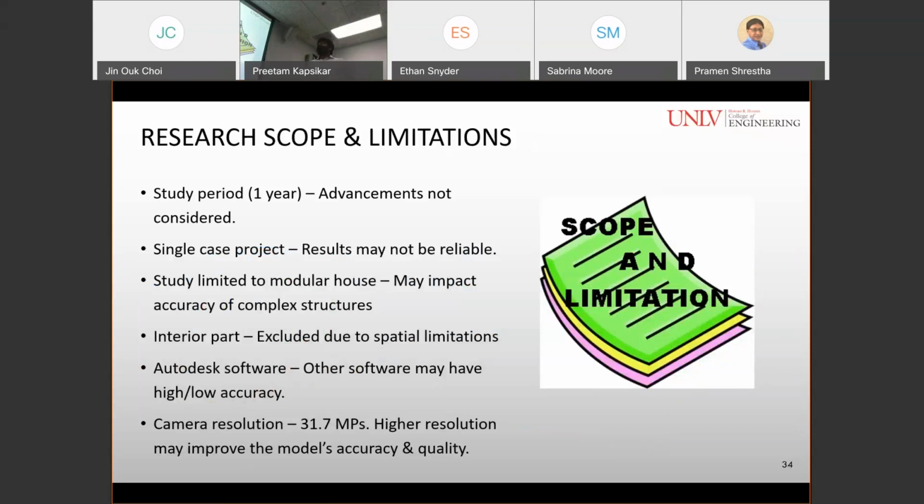So the research scope and limitation. This study was done for a period of over 1 year, and hence the recent advancements were not considered. Also, the study was done on only one single test project, so the results may not be reliable. And this study was limited to modular house, and studies on complex structures may impact the accuracy of the point clouds.